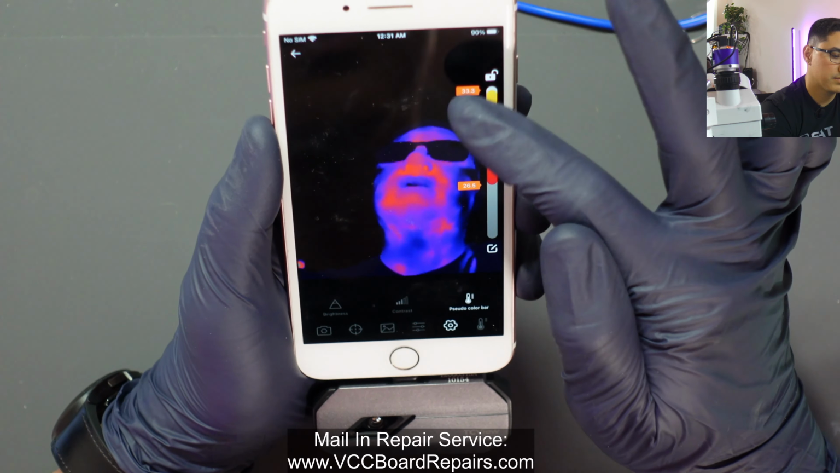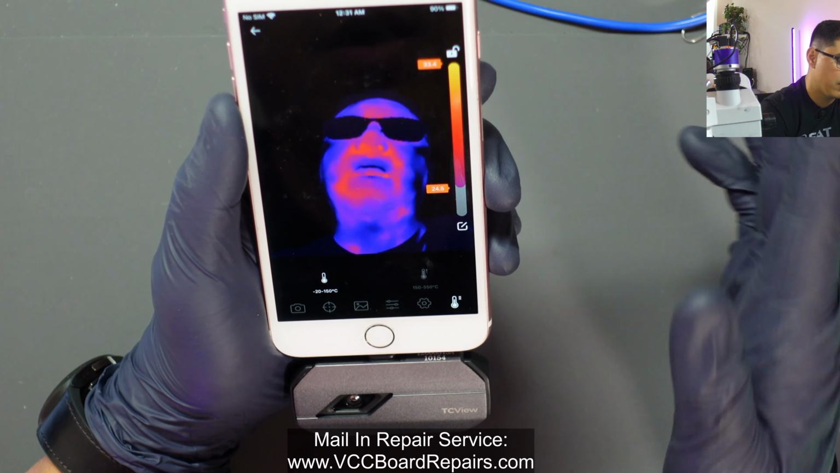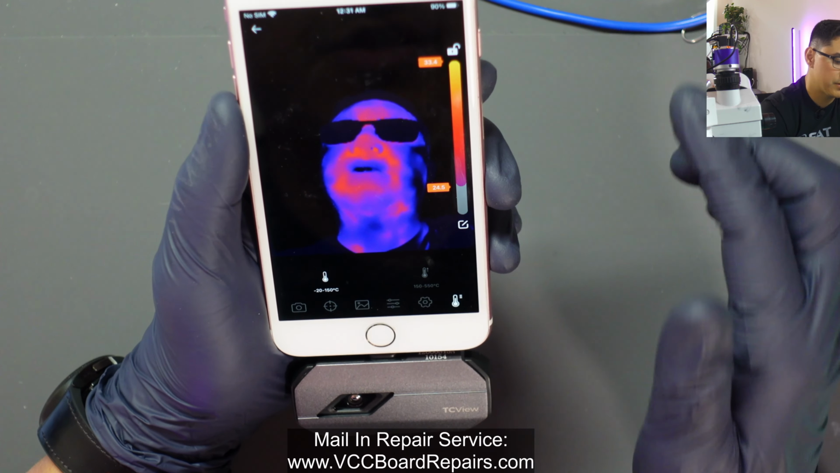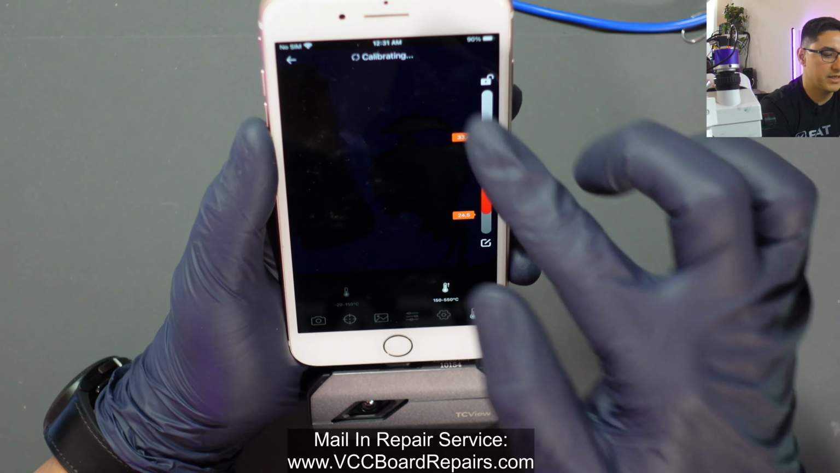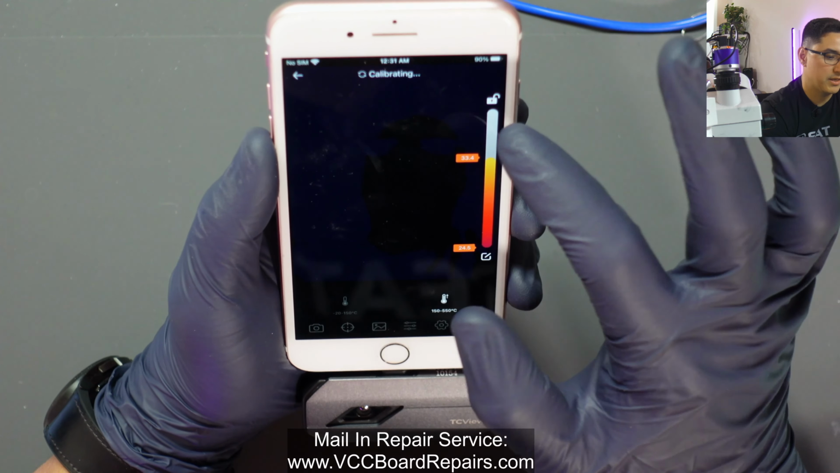And then lastly is this little button here. So if you want to work between -20 and 150 Celsius, you have it there. If you're going to be from 150 Celsius to 550 Celsius, then you change it to there. Give it a second because it's calibrating. And then click the lock.